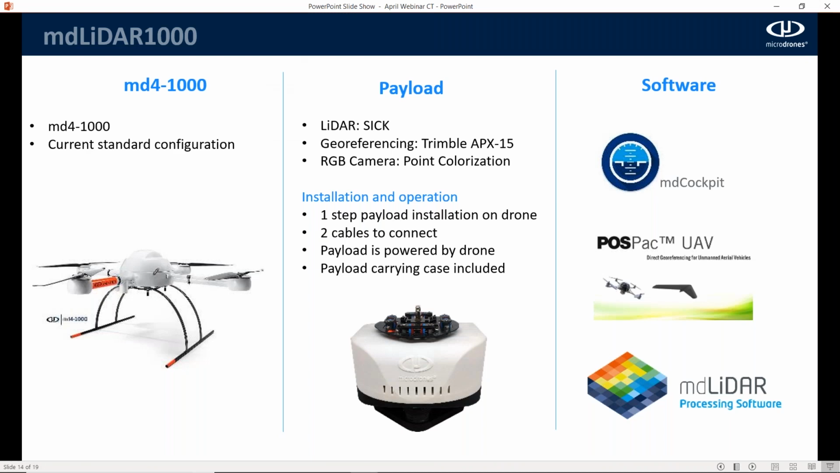The components of the MD Lidar 1000 that Crafton Tull used today consisted of obviously the MD4 1000 drone. Our payload, this was our first LiDAR payload we released last January. It utilizes a scanner made by SICK, the Trimble APX-15 INS system, and it also has an RGB camera for colorizing the point cloud. So if you didn't need to fly for high resolution ortho, you just wanted a colorized point cloud, that's what this camera is designed for. It's a 5 megapixel camera that's triggering throughout the duration of the flight, and it's going to give you the ability to build an ortho that's high enough resolution to colorize your point cloud if you needed it to.